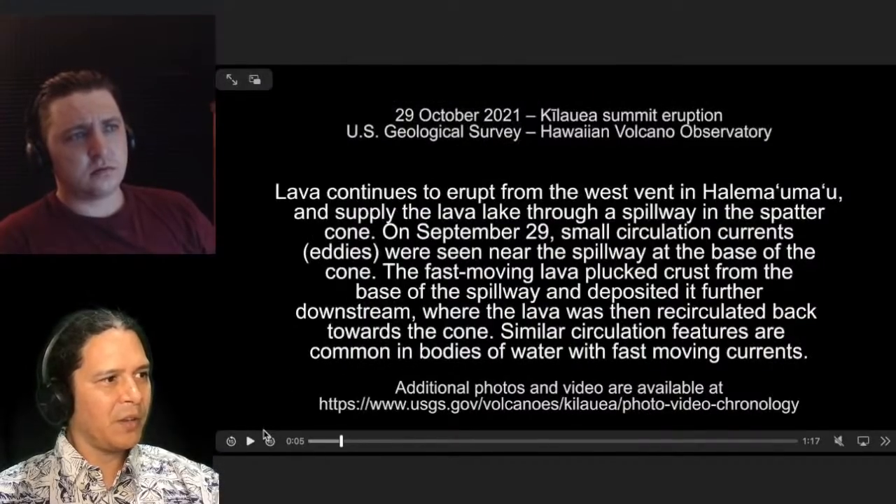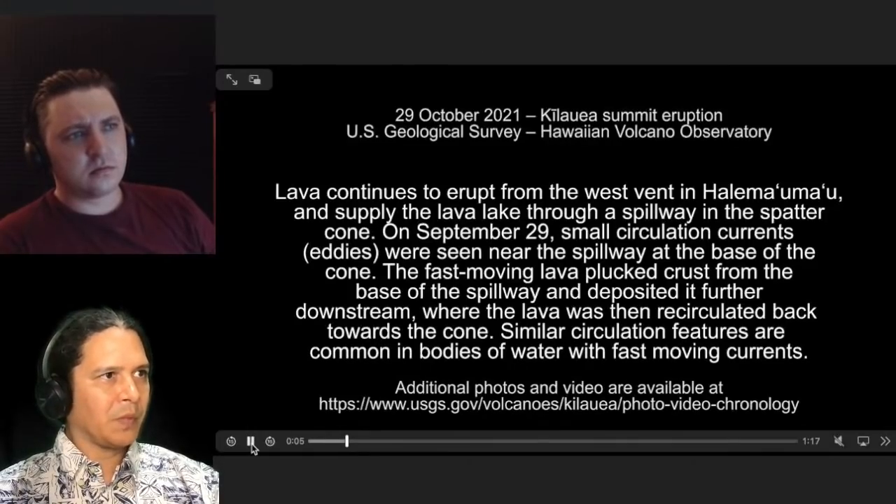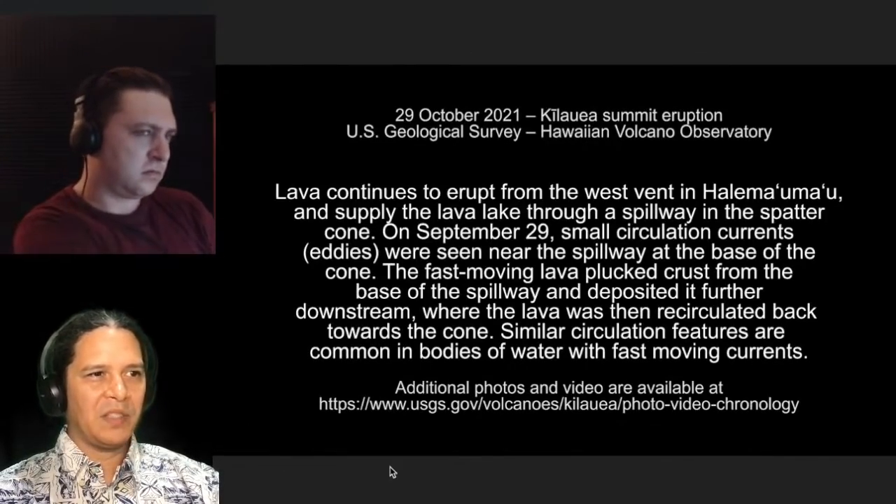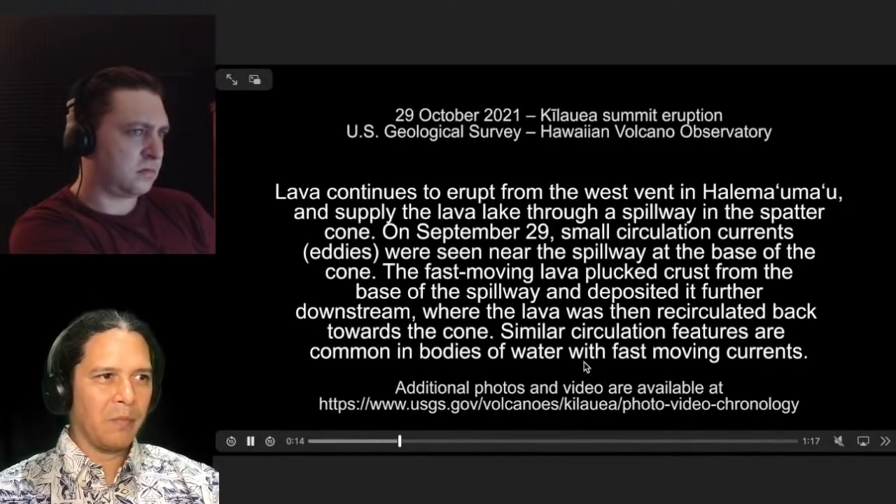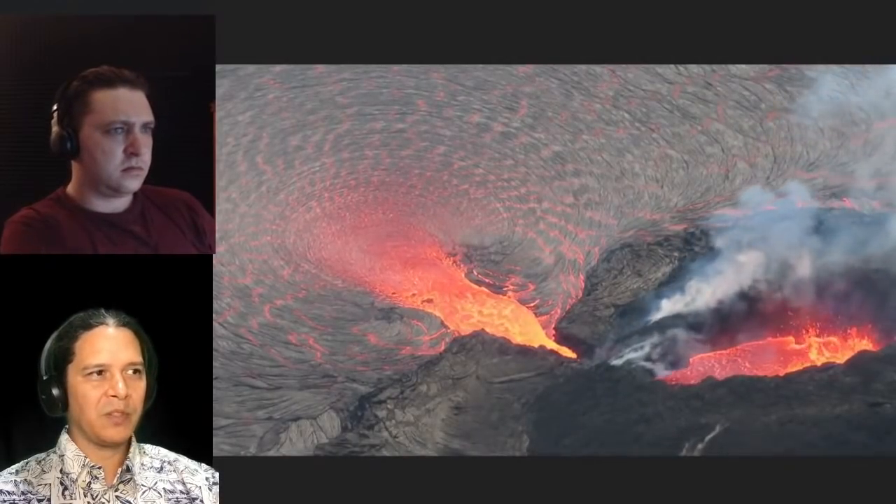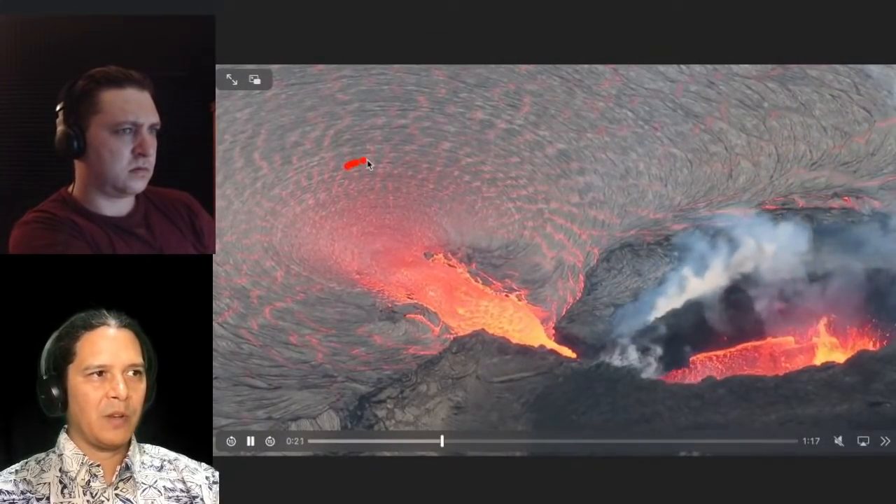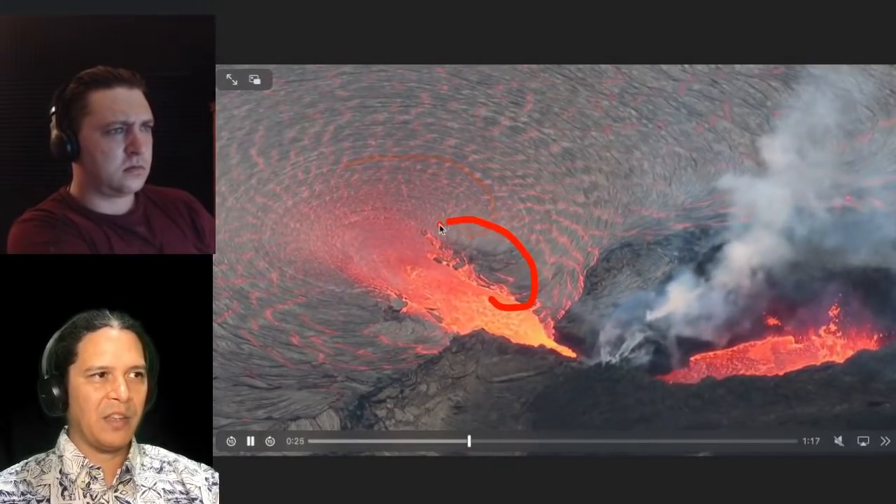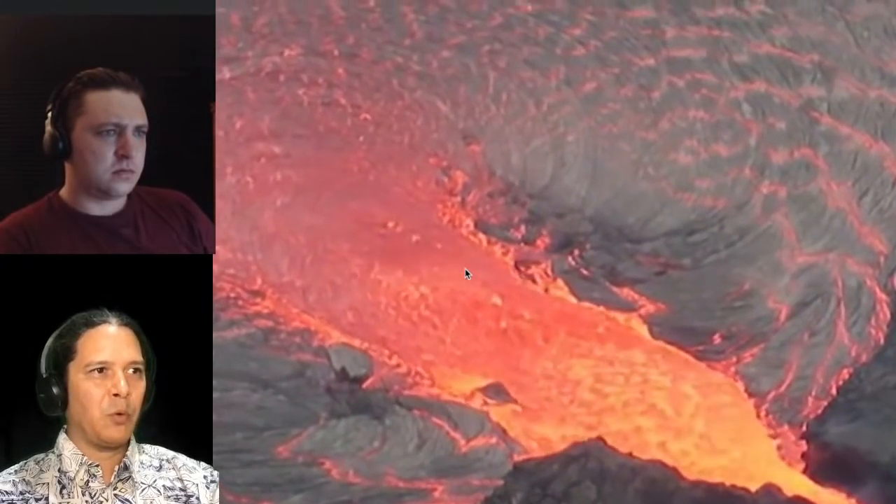That's from beforehand. We also have a video from a little bit before that. And here is October 29th, showing these kind of eddies that are comparable to circulation in bodies of water, right? So there's that arcuate shape happening right through there, right? If you look at this margin right in here, you can see those chunks of lava getting pulled out, and the whole thing's rotating and arcing.